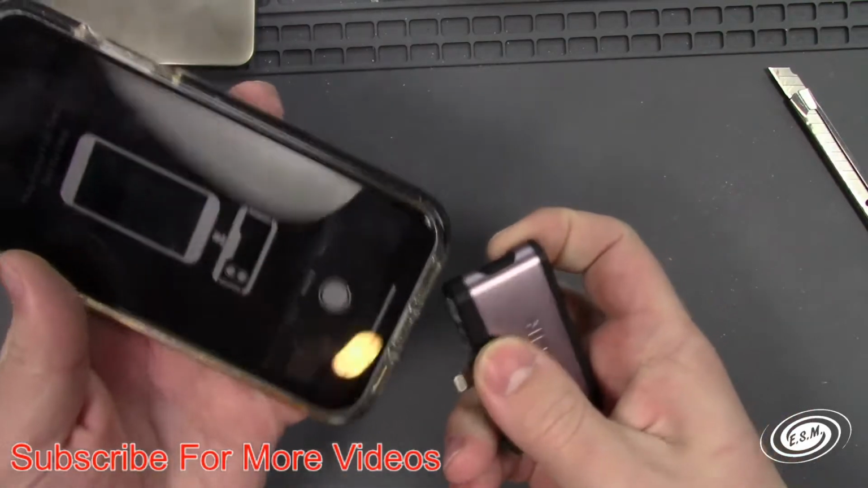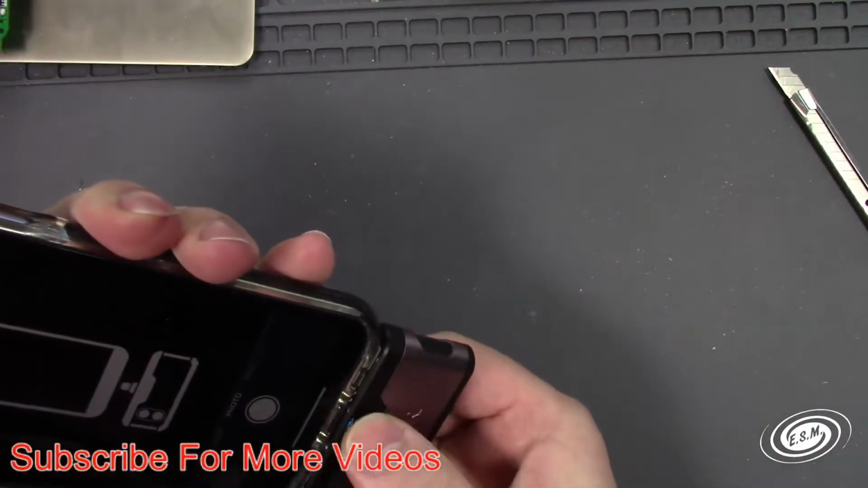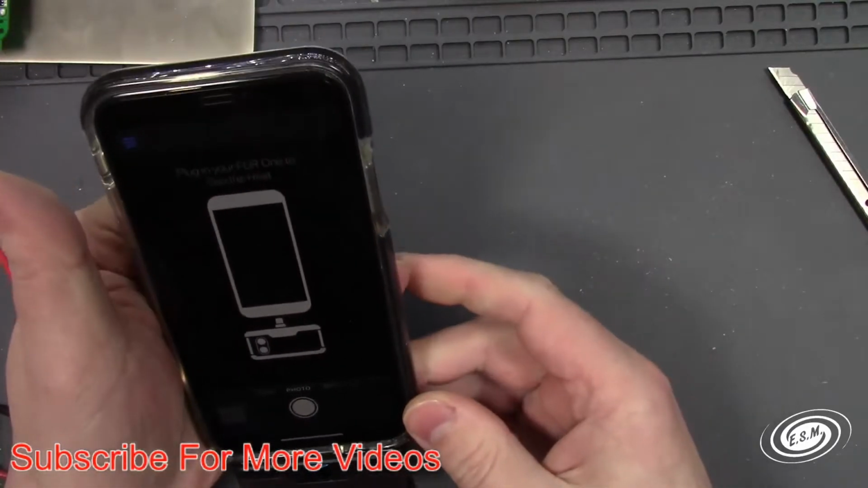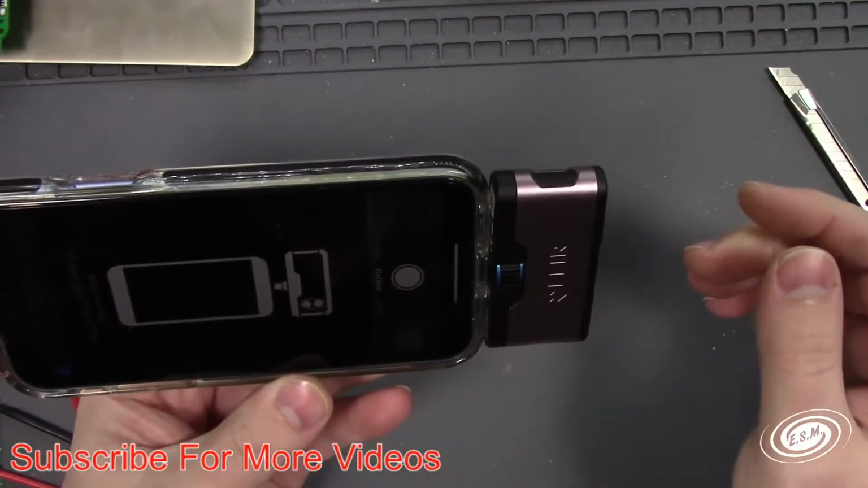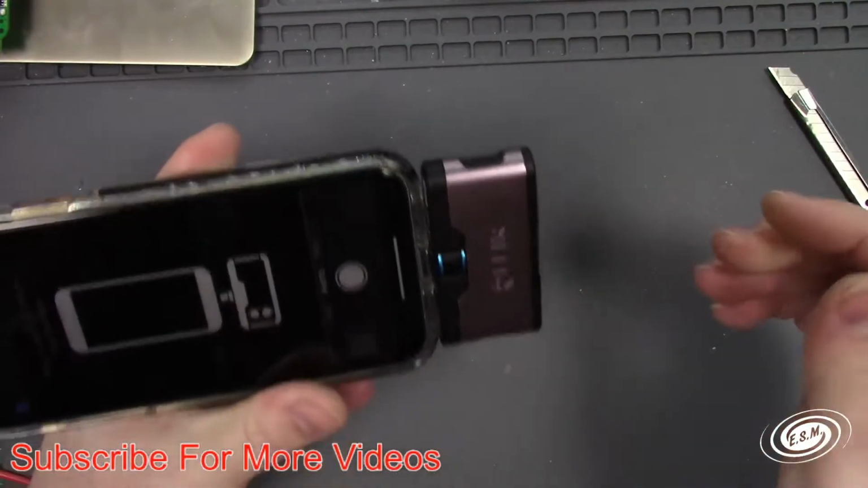Gonna hook this up here. Hook that up. Plug in your Flir. Okay, I definitely plugged it in.